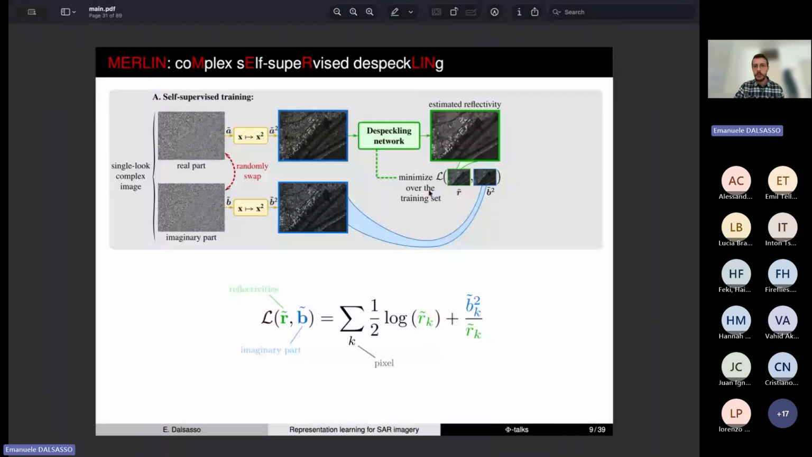And then the loss function is again derived from the statistics of the speckle, and it's the negative log likelihood of the estimated reflectivity by the model and the part that we are using to supervise the training.